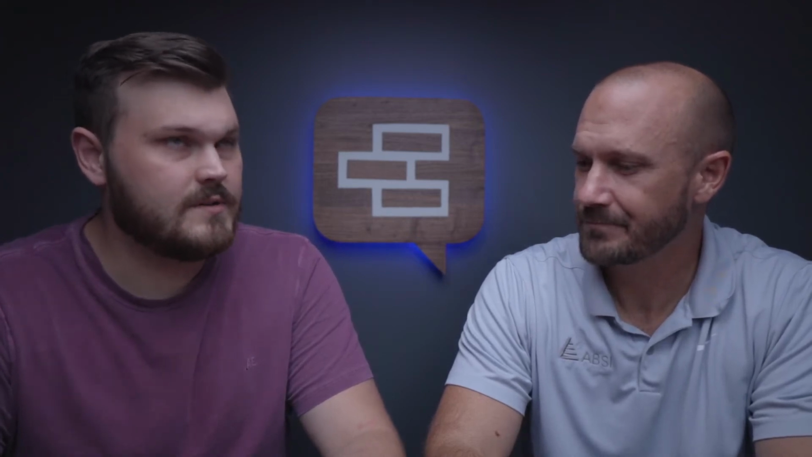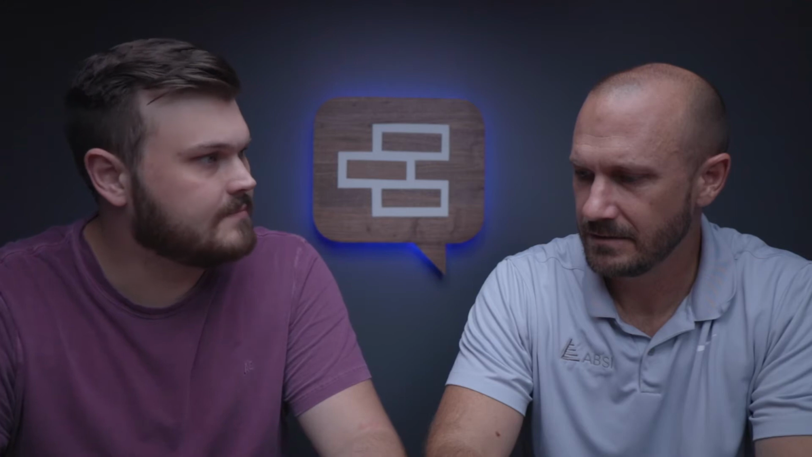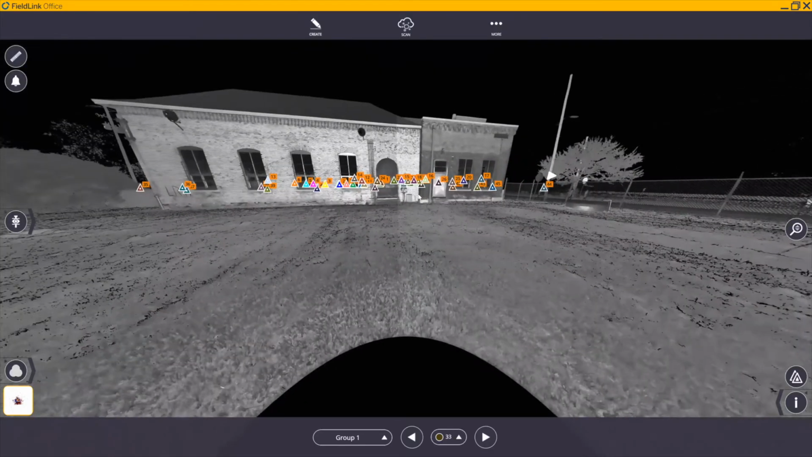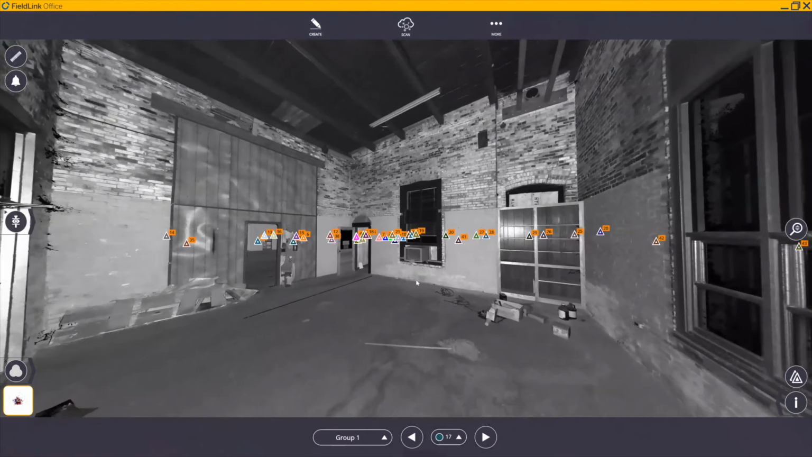All right. What software did we use? So we scanned, we came back. What software did we put all of these files into to basically just clean everything up? The same software that was on the tablet, that's FieldLink. Okay. It is Trimble's software that goes with the tablet that comes with the X7. Got it.